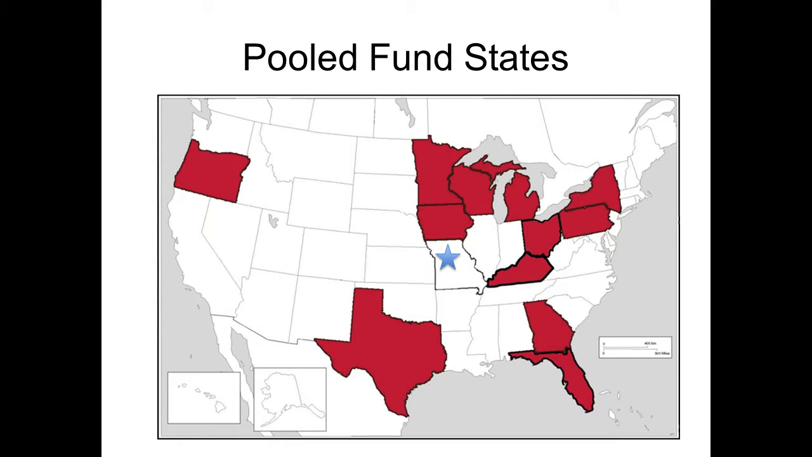That pooled fund had a couple of parts. The first part was an experimental part that looked at the weather conditions that were suitable for infrared thermography, because infrared thermography works by the temperature difference between a defective piece of concrete, typically something that's got a delamination, and an intact portion of the concrete. That depends on the ambient weather conditions changing in order to create a gradient in the concrete and produce that temperature difference.